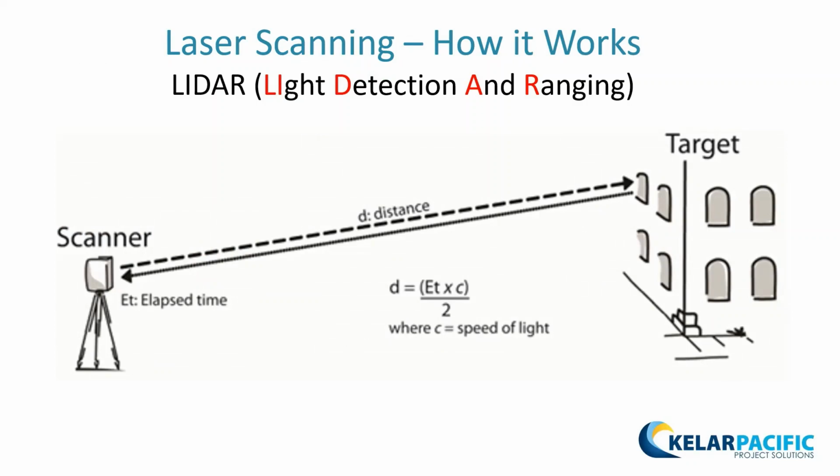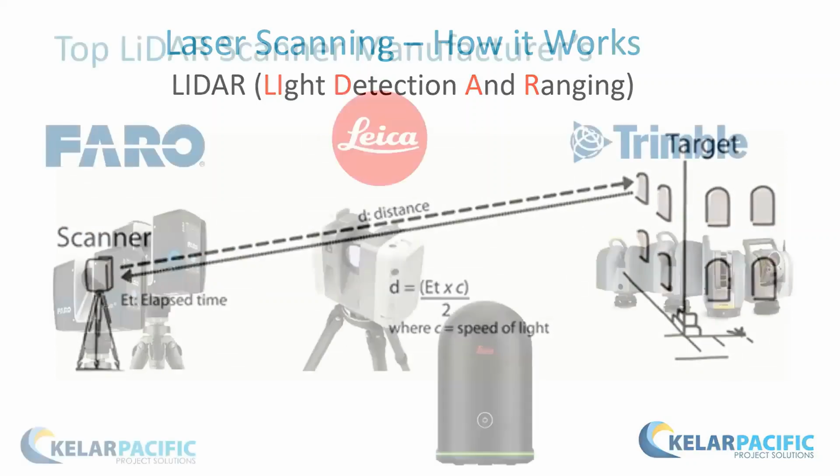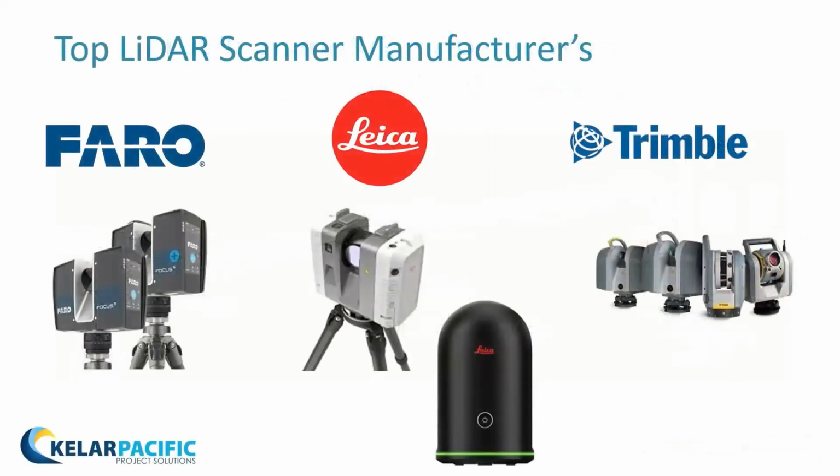For the sake of time, this is what basically it does. The three dominant scanner manufacturers out there today are Faro, Leica, and Trimble. We use Faro and Leica, depending on which one is the best fit for a project.